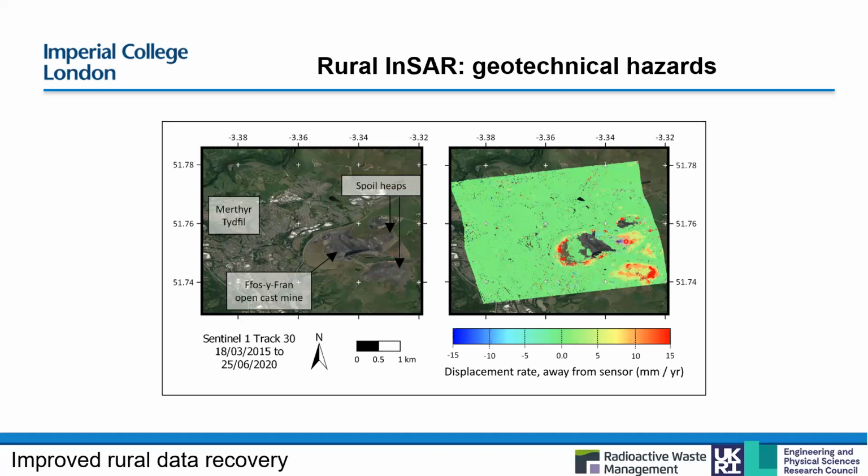We've got another blue area here, which is another slope movement towards the satellite, material moving down slope from this quite large spoil heap here, whereas the rest of the spoil heaps are less steep slopes, and they're just settling mainly.